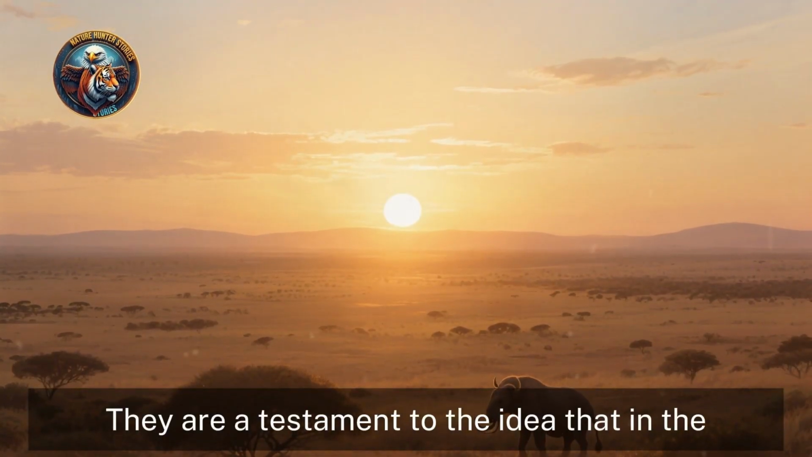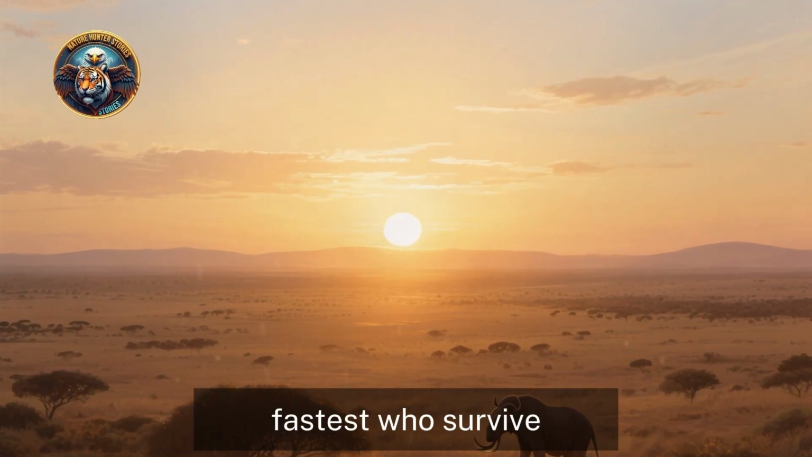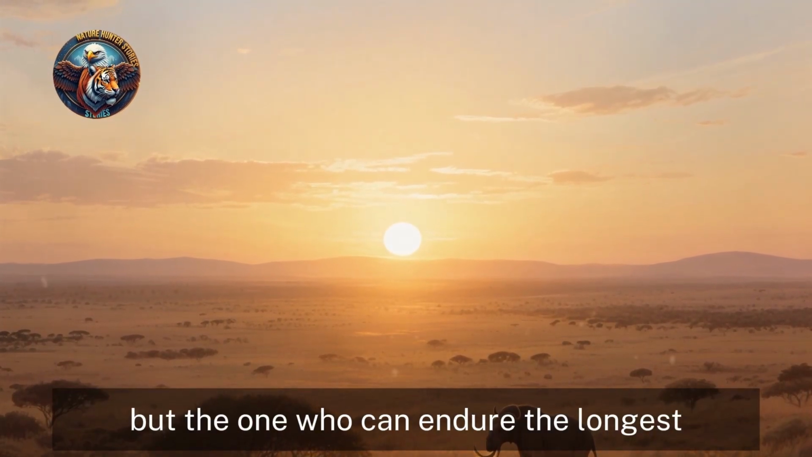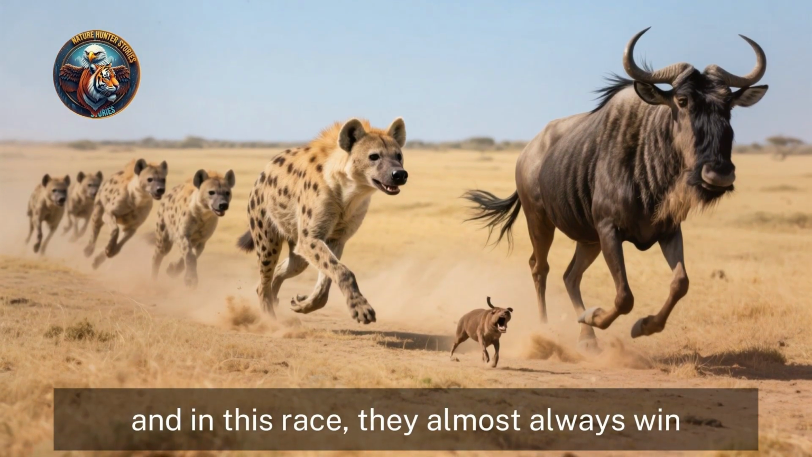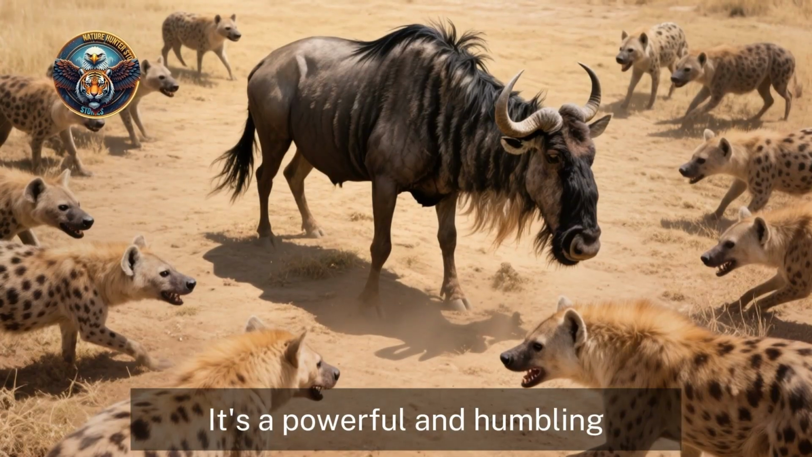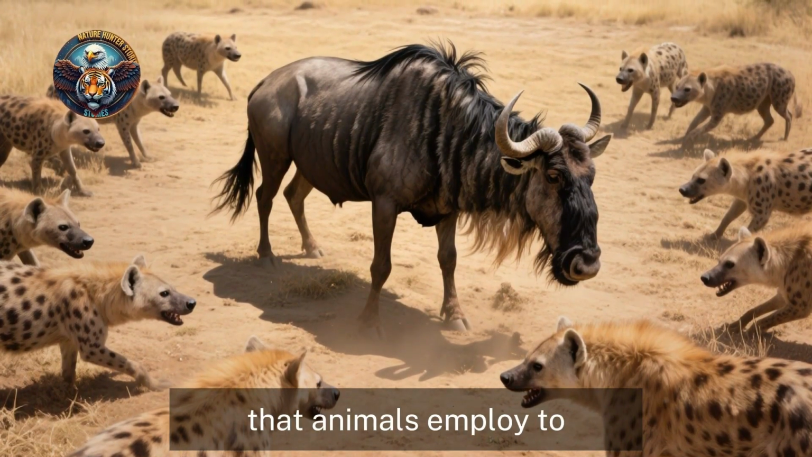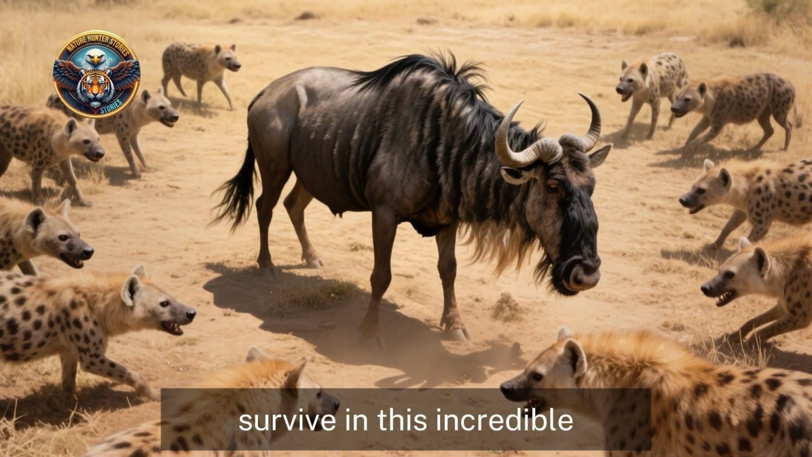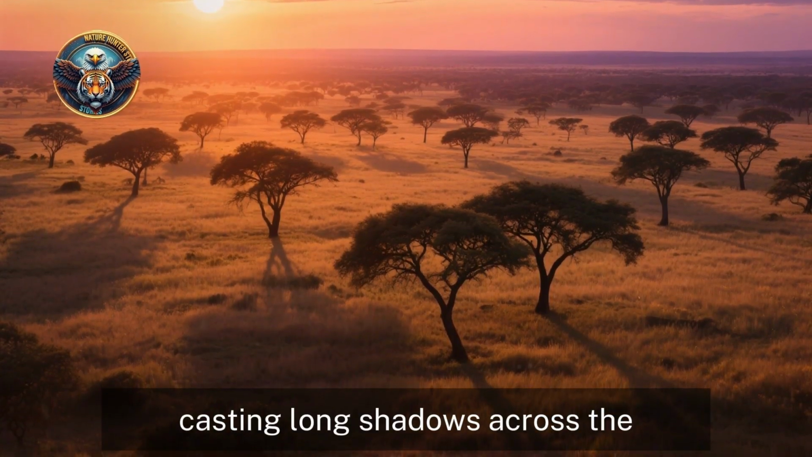They are a testament to the idea that, in the unforgiving wilderness, it's not always the strongest or the fastest who survive, but the one who can endure the longest. They are the marathon runners of the savannah, and in this race, they almost always win. It's a powerful and humbling reminder of the intricate and often harsh strategies that animals employ to survive in this incredible, wild world.